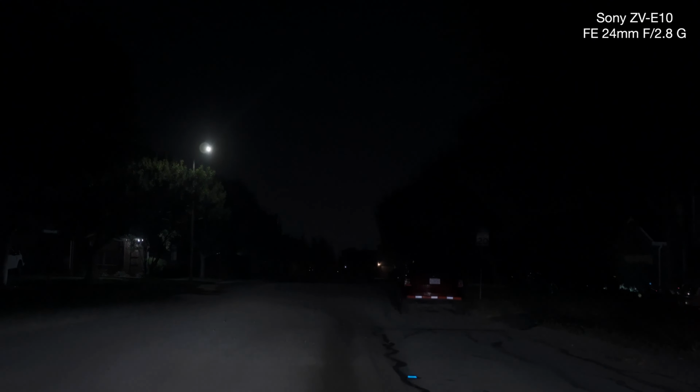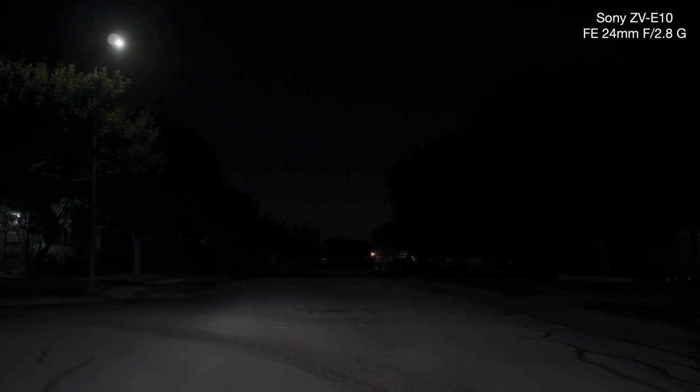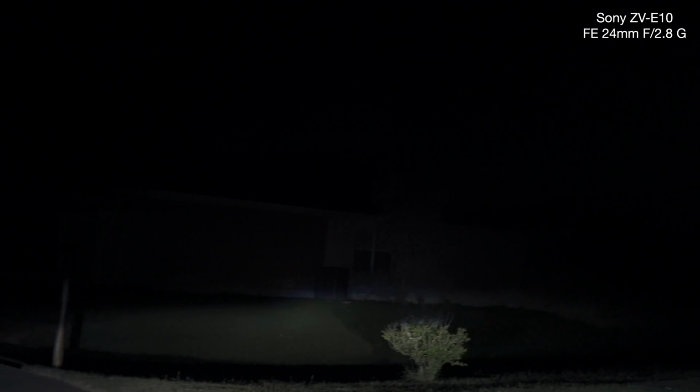Oh, I'm done. I'm going to look at this footage. It's looking good. 1/25th, f2.8. Well, you can really tell. Go up here. And you know what? It looks good. I may have the settings.